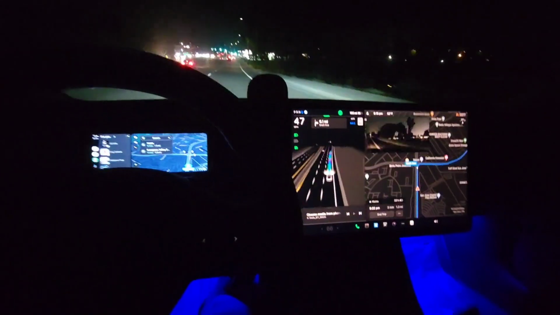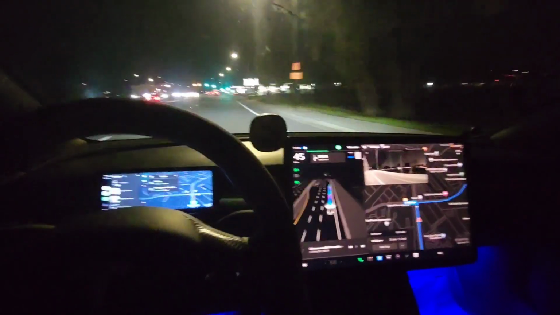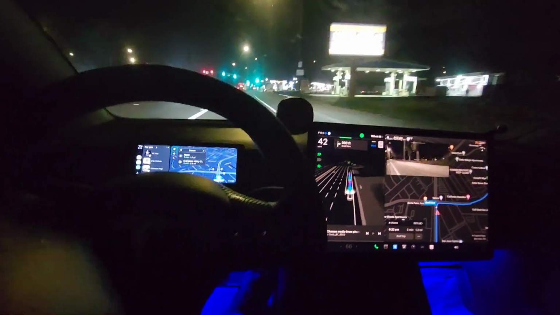In 500 feet, turn right onto Snell Avenue. Now turn right onto Snell Avenue.